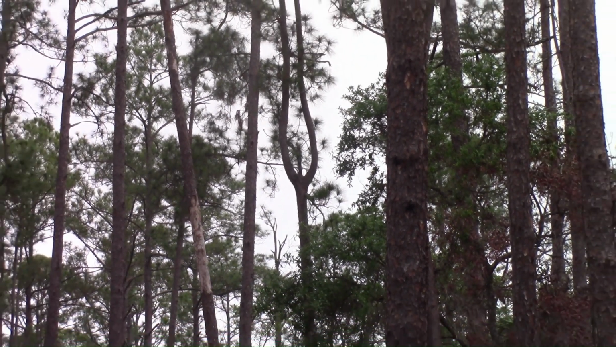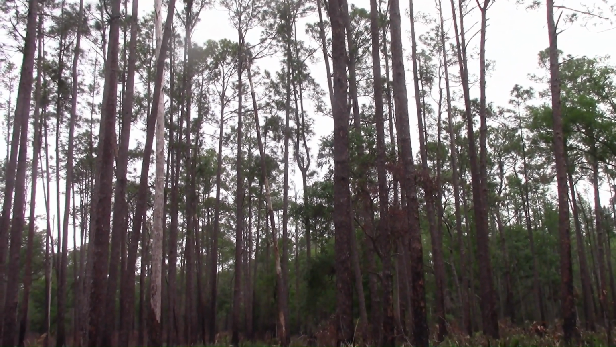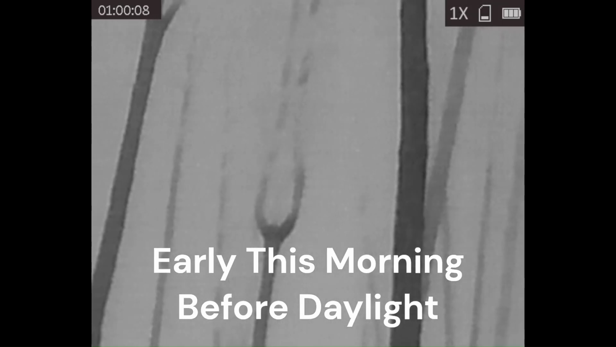It was too dark to film it with the camcorder this morning. Oh, look at that. That's the first trident I've seen out here in this area.